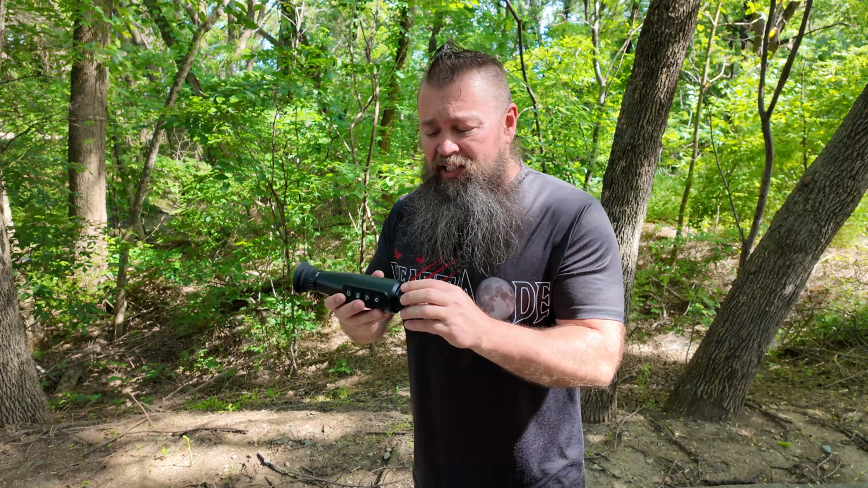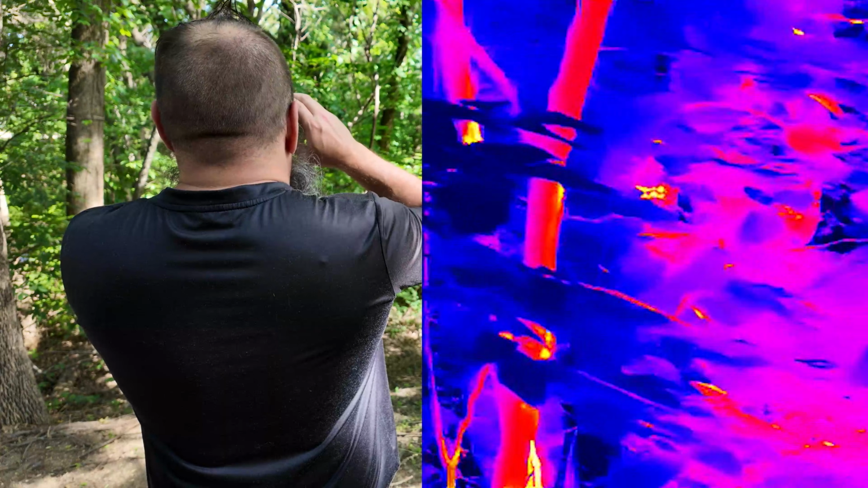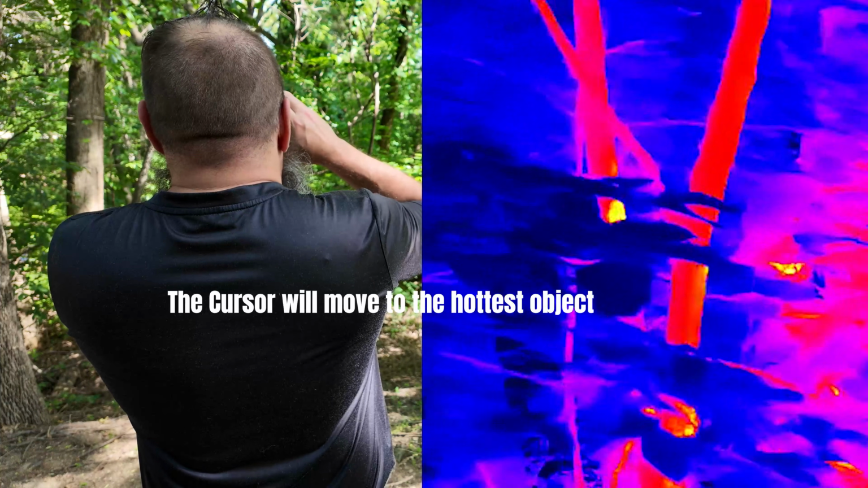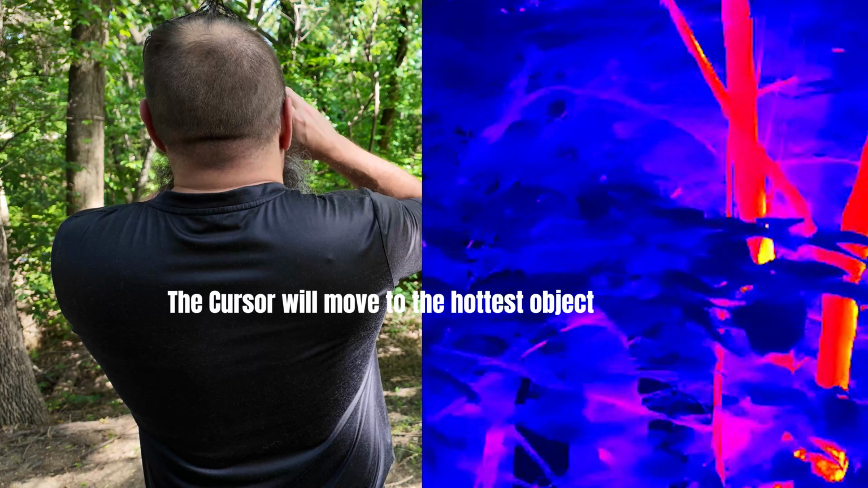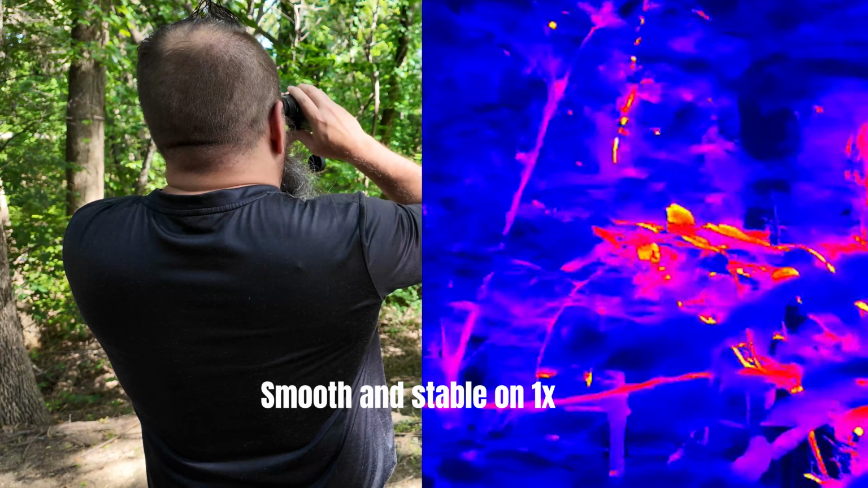So the first thing I wanted to do was come out to the creek area. Let's see what we can see. There's a green cursor in the middle of the screen and it'll focus on anything it feels is the hottest. So that's going to be great if you're looking for predators out there.